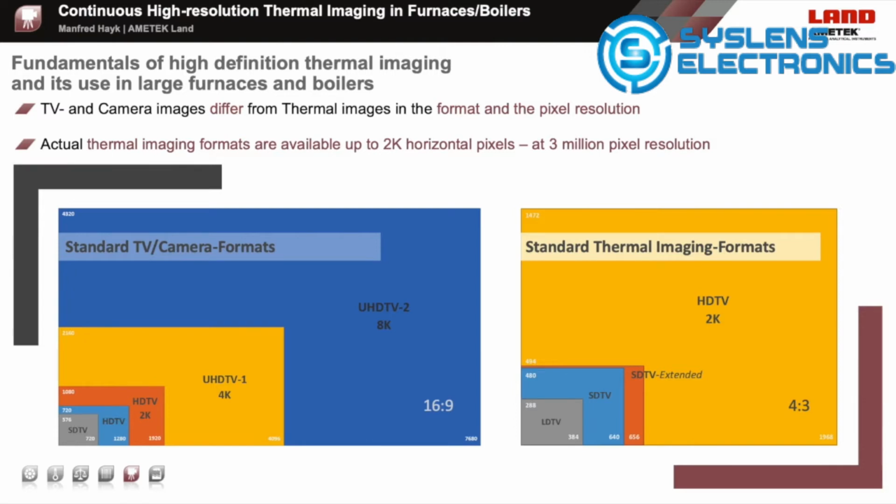With higher temperatures, the radiation and signal intensity is rising very fast, following the Stefan-Boltzmann law. At higher temperatures, the noise level of such a camera system is dramatically lower than the measuring signal strength, which makes the noise negligible.